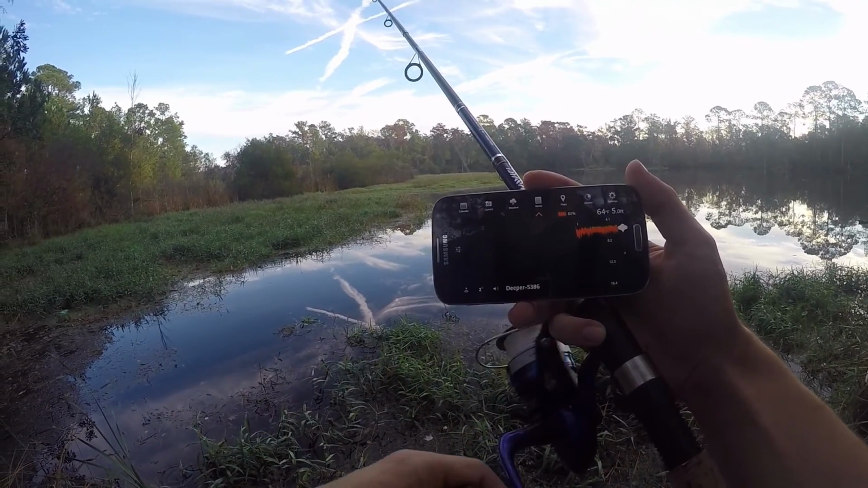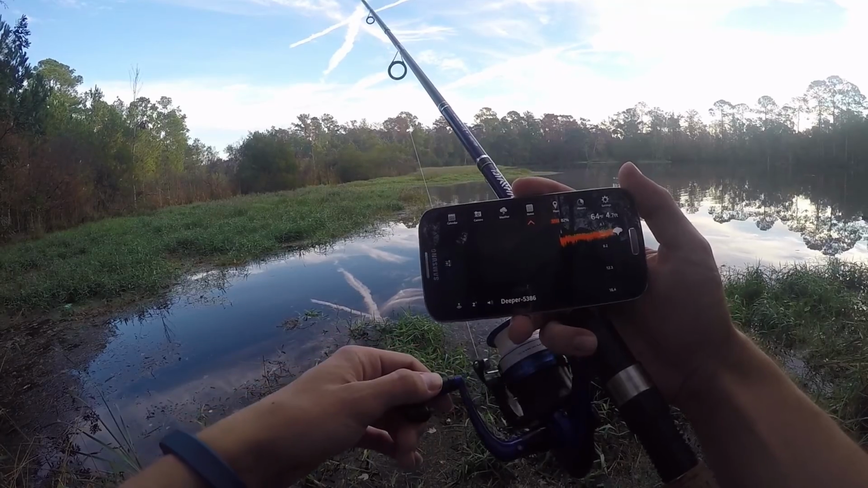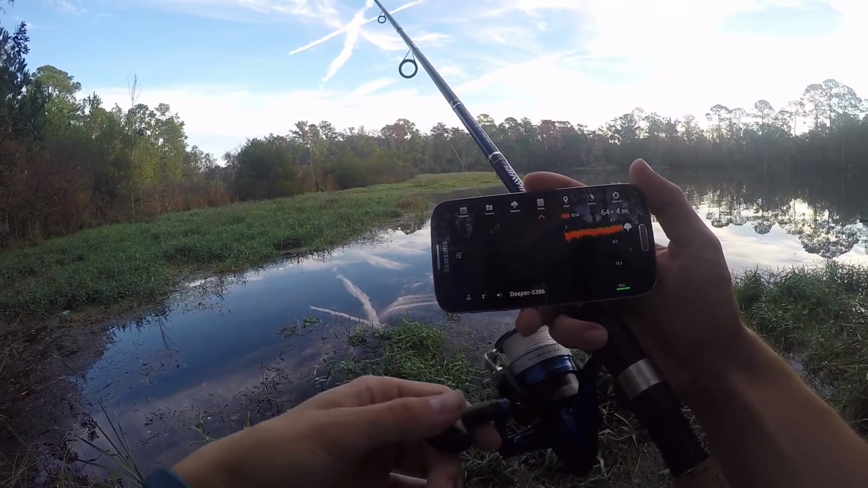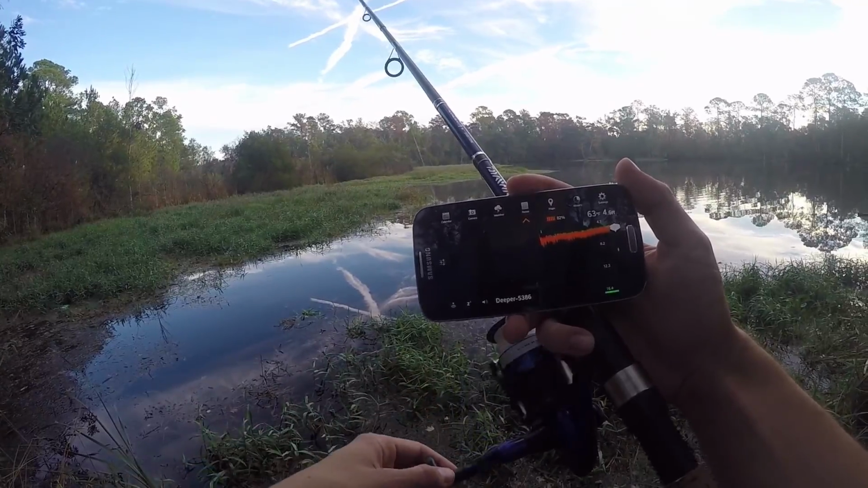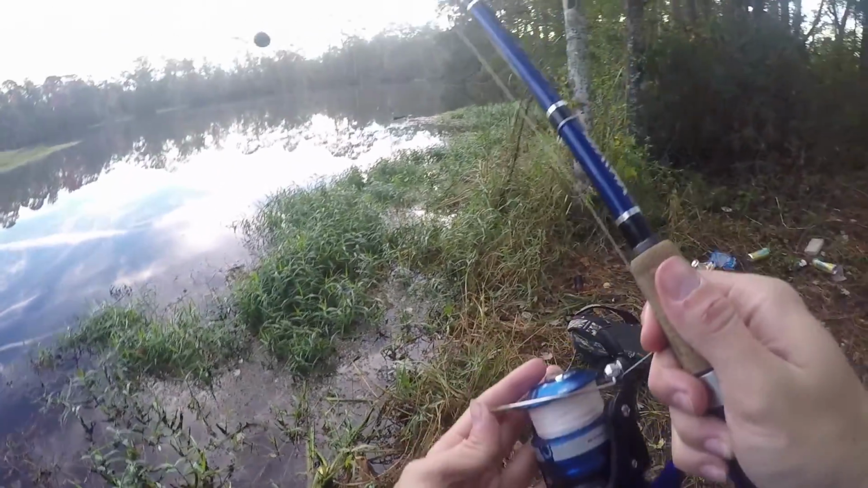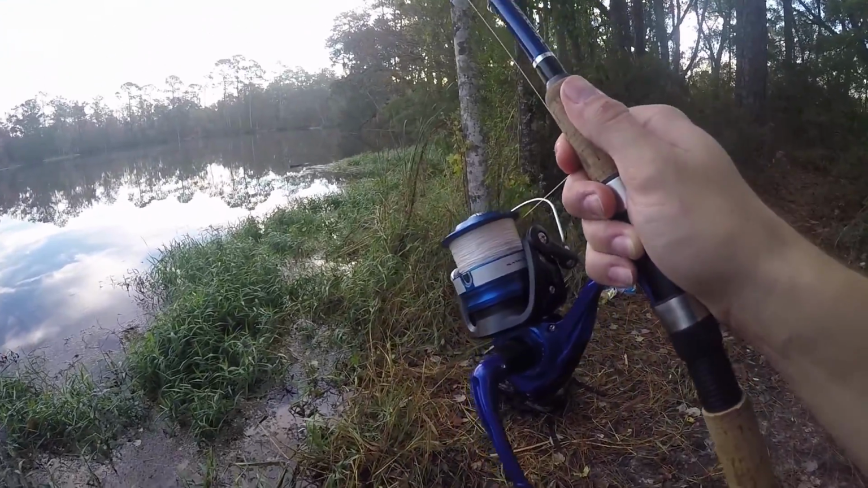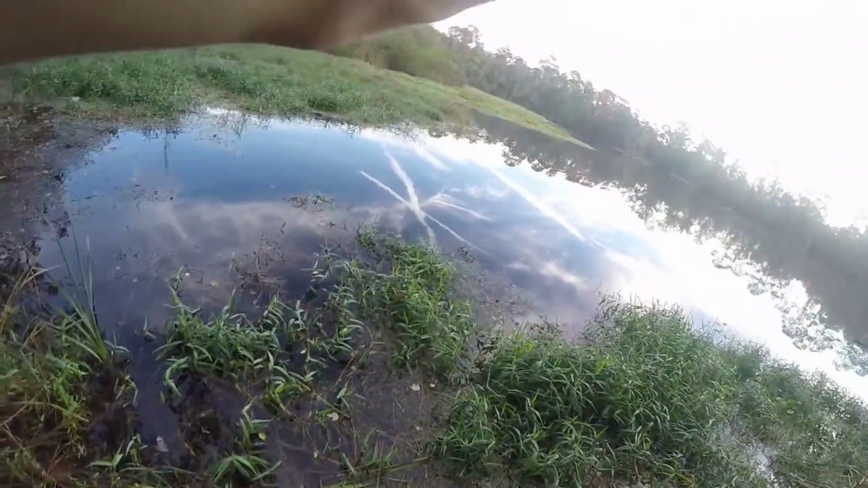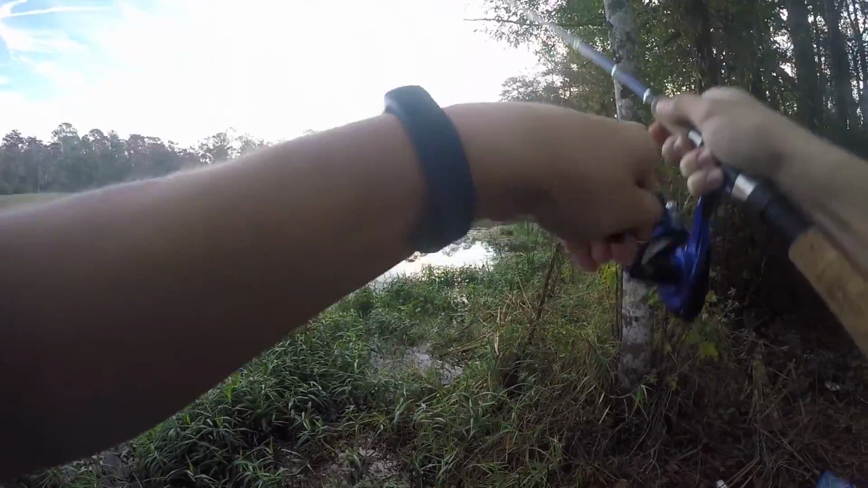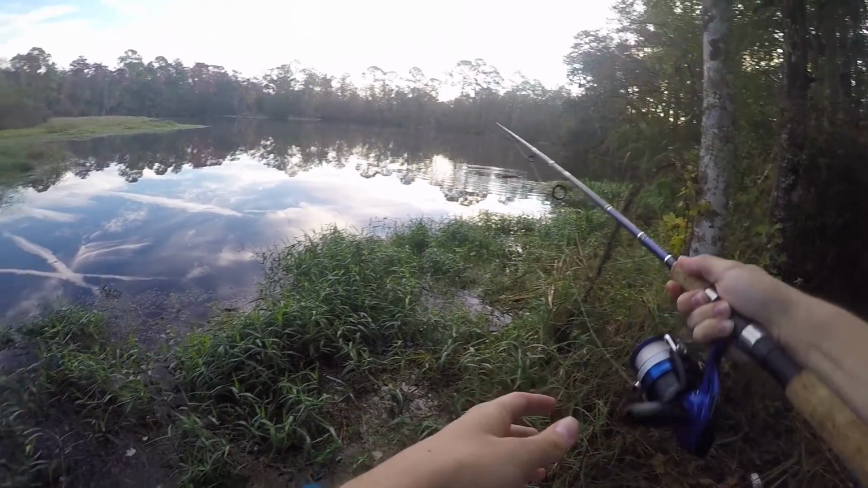It's about 5 foot deep. See some underwater vegetation. I'm gonna try to throw it where I know there's some underground structure. Oh, that's not good.